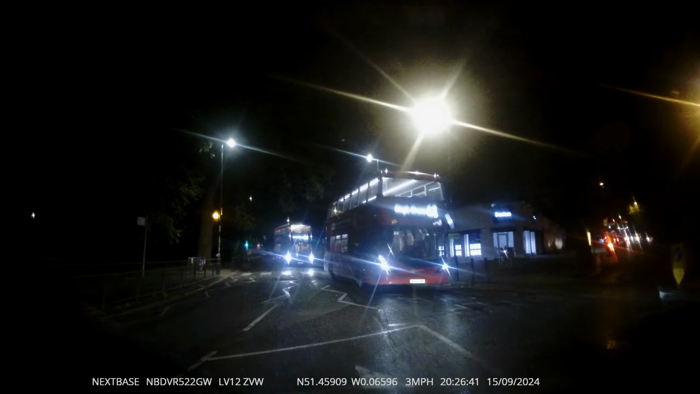Now the floor's wet, not that much wet. So I'm going to keep roughly a 3 to 4 second gap on the vehicles in front. Lights up ahead of me on green. May change to red by the time I get there. And then watch out also for pedestrians crossing at this pedestrian crossing. Be prepared to slow down and stop if they don't wait for me on green.